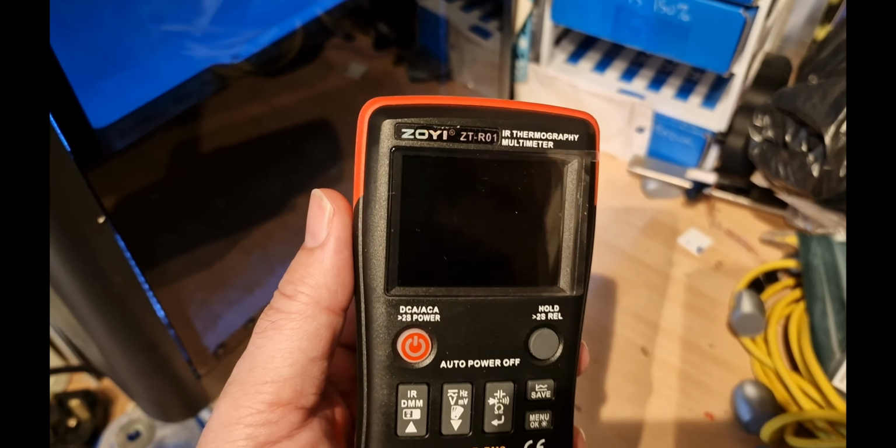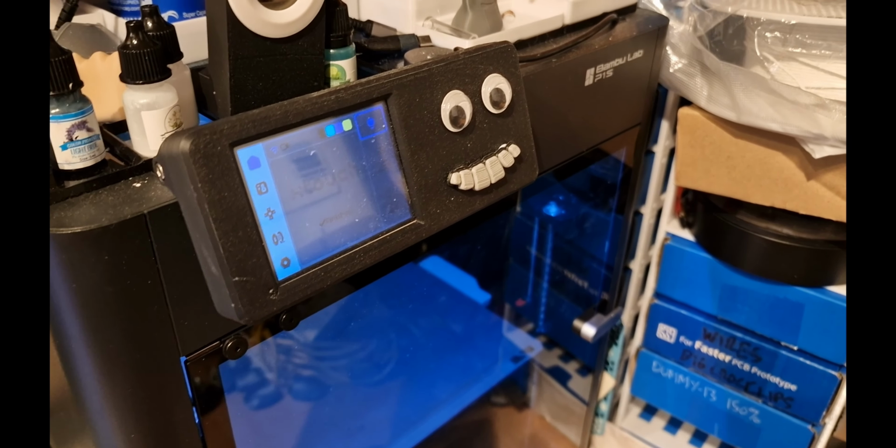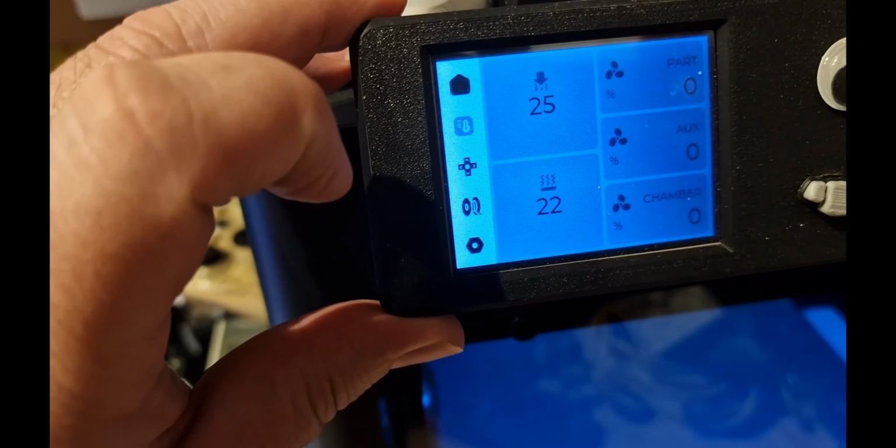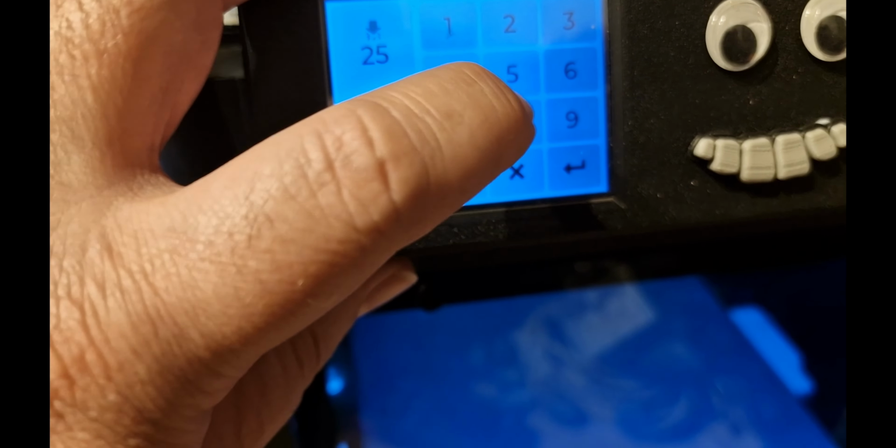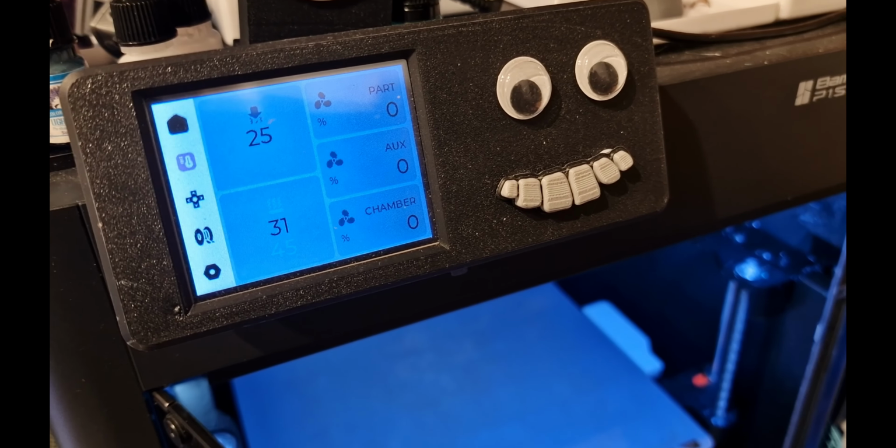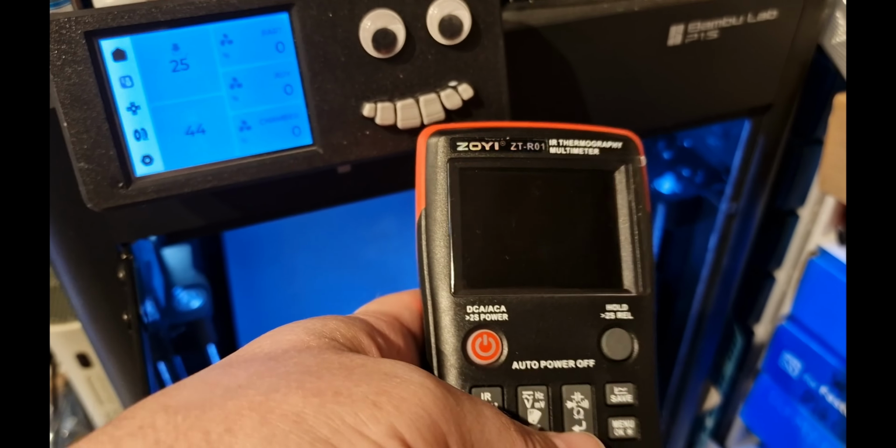There was me wanting something that's a known temperature. I mean, what on earth could I have in my cave that's got a known temperature? I don't know. Okay, so I think, which is the heat bed? That's the heat bed. Let's set that to 45. Will that start warming up? There we go, that's heating up now. I'll leave that for a bit. Okay, that's about 44, 45 degrees.